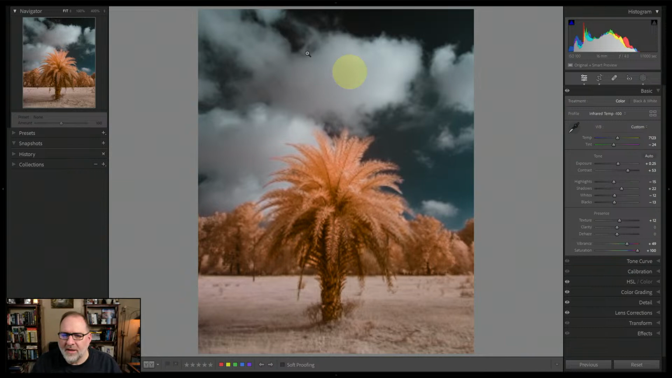Okay, so let's talk about exposure. One of the tools that you should be using in Lightroom to deal with exposure is the histogram up here on the upper right. If I look up here, you'll notice that you can see in the background a light gray bar that appears as I roll over different areas.